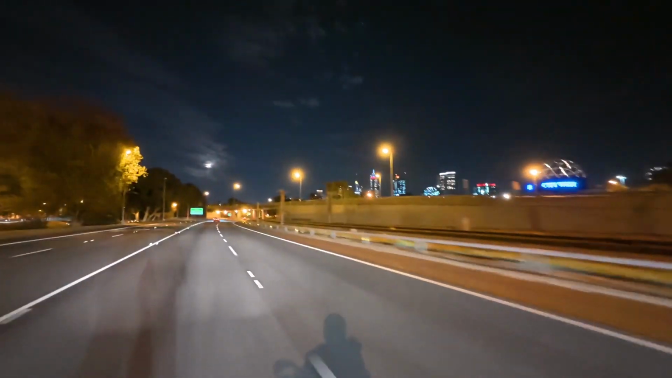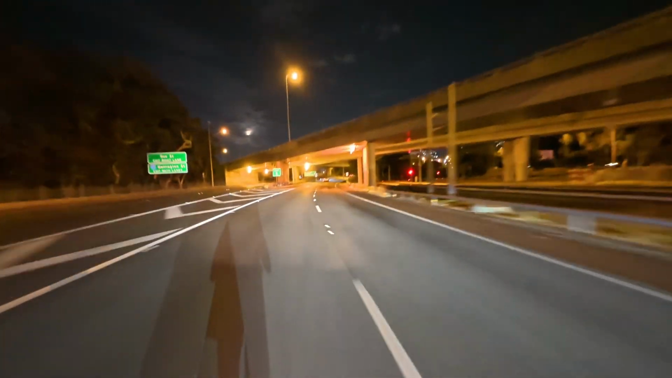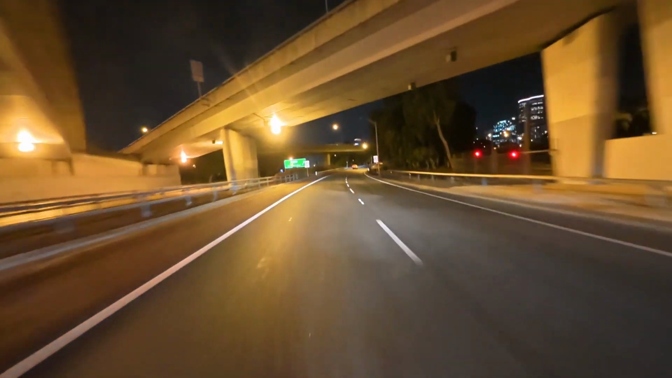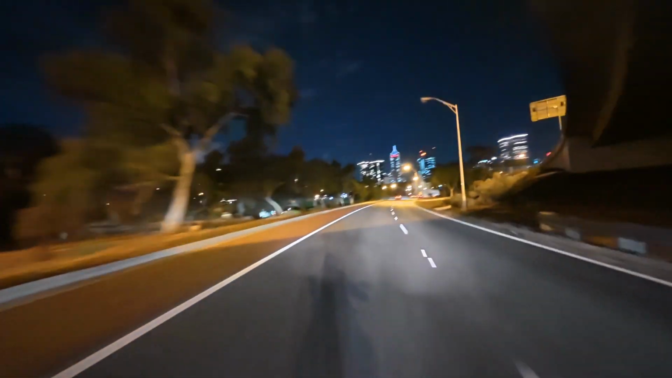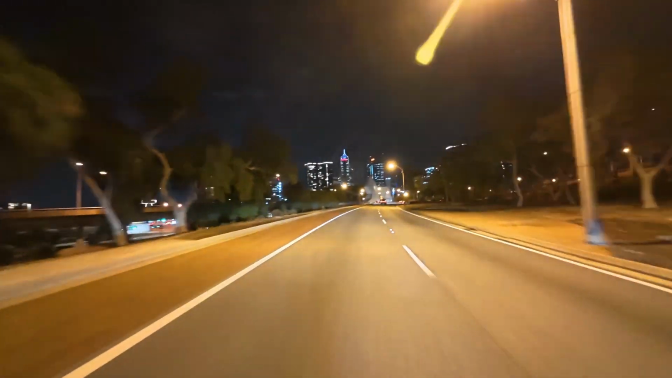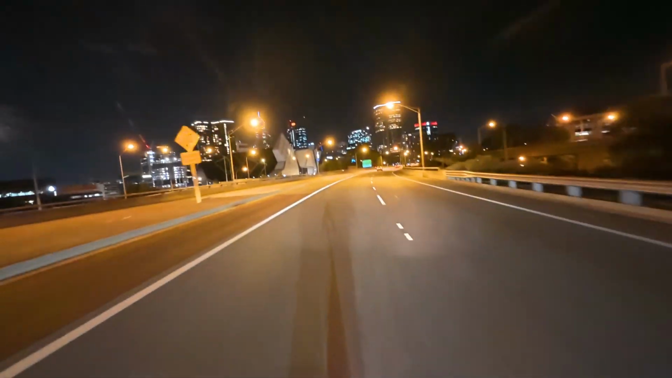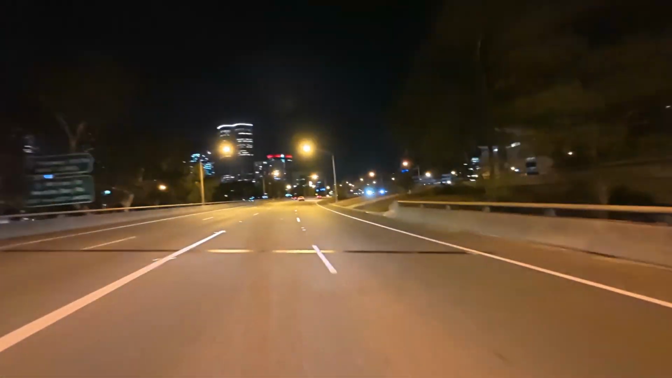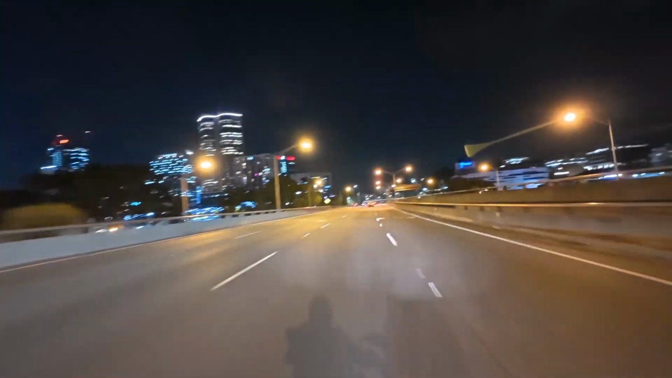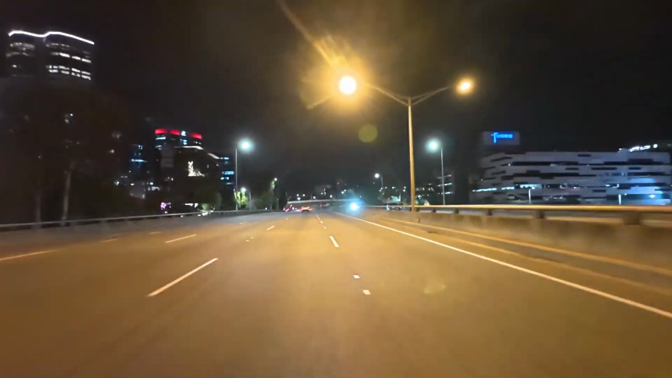So that's the city there. I don't know if you can see that, it's all lit up. We're approaching it. CBD. No one lives in the city, but people work in the city. Everyone lives in the suburbs here.